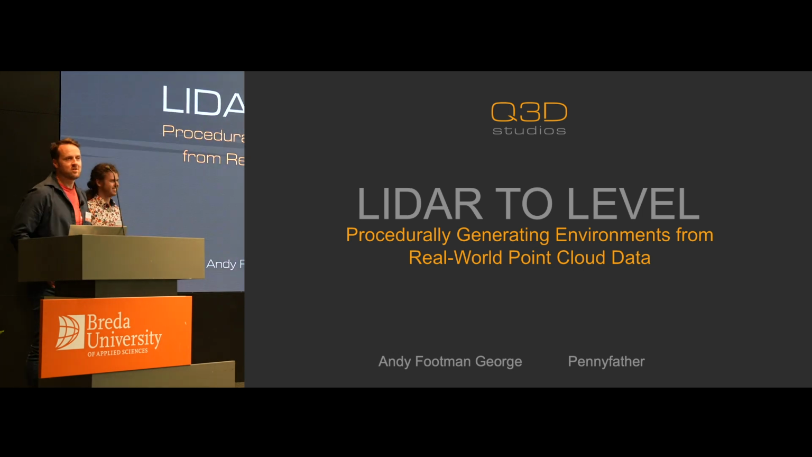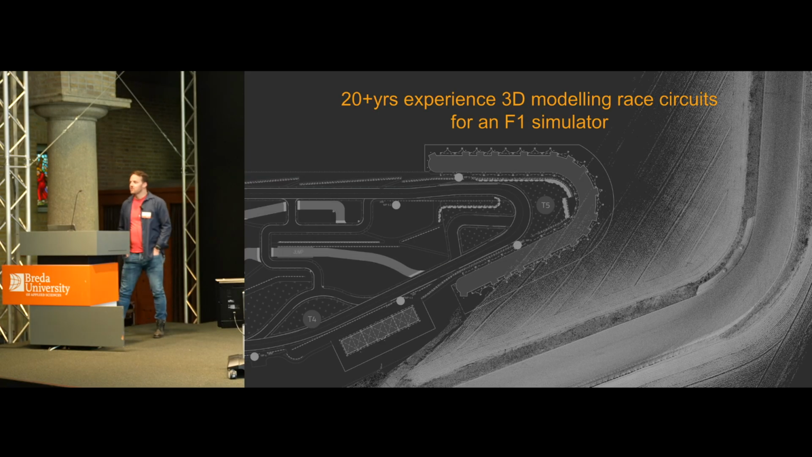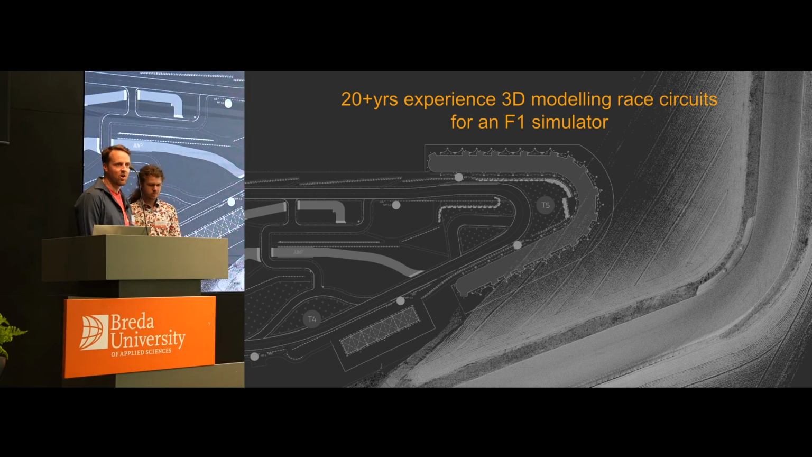We're from Q3D Studios in the UK, a really small 3D modeling agency that works in the world of F1. So we're a little bit different to some of the other speakers here today that might be from the games industry. We've got a different audience, a different client. So I'll try to explain where we come from and what our objectives are and why and how it drives what we do.